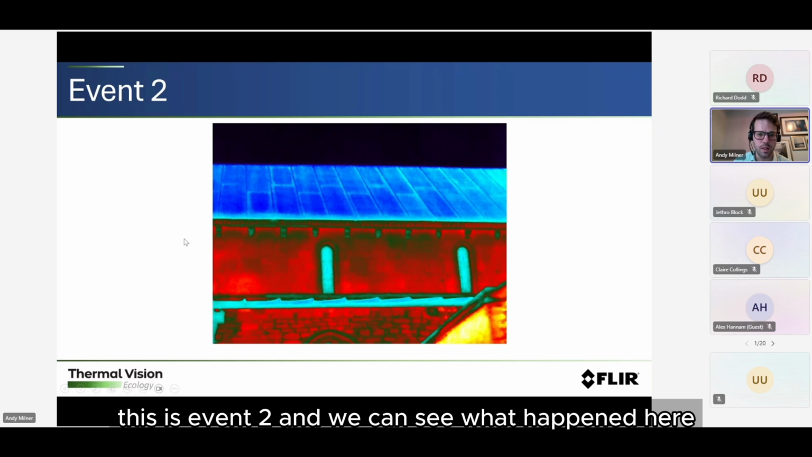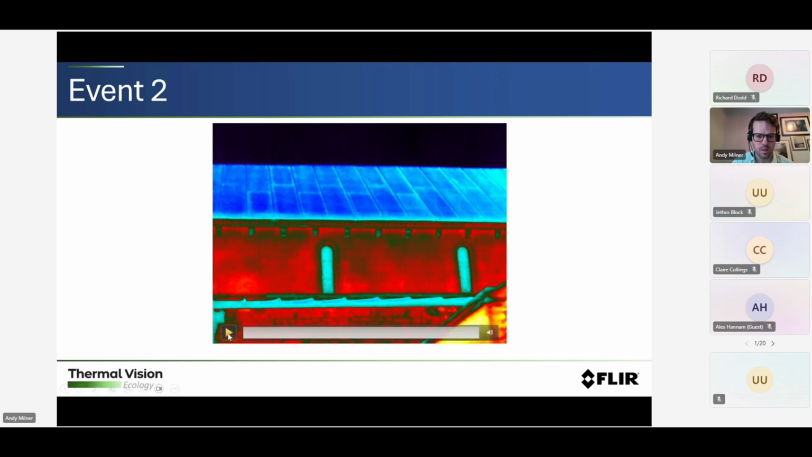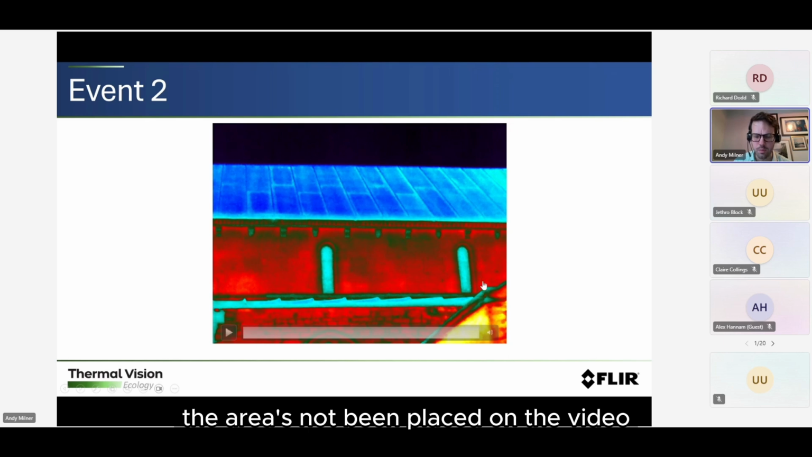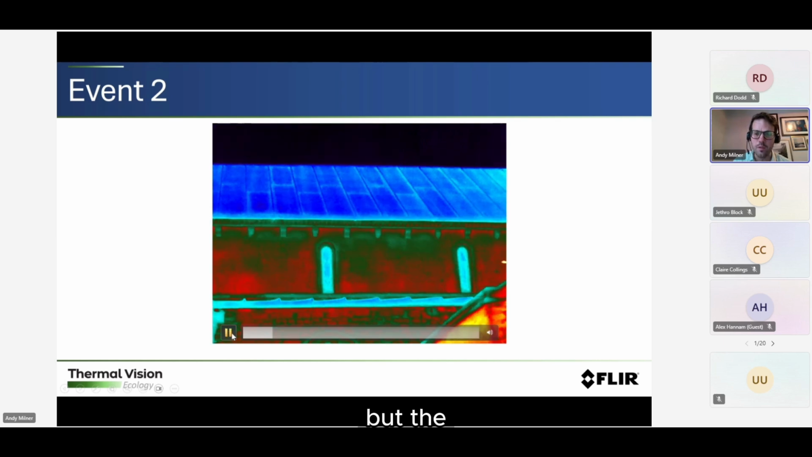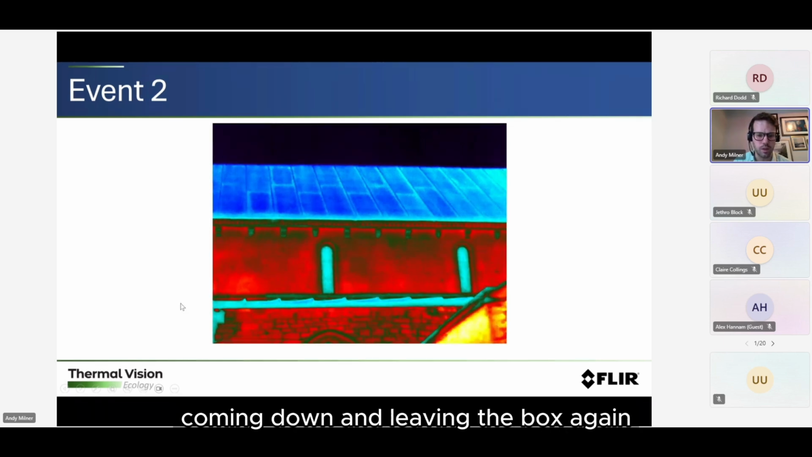This is event 2, and we can see what happened here. So with this, we see there that the bat has flown into the area. The area is not being placed on the video. I forgot to tick the checkbox to include that, but you can choose to include the regions of interest that you've selected or to exclude them. In this case, I've just realized I haven't, but the second spike would have been caused by this bat coming down and leaving the box again.